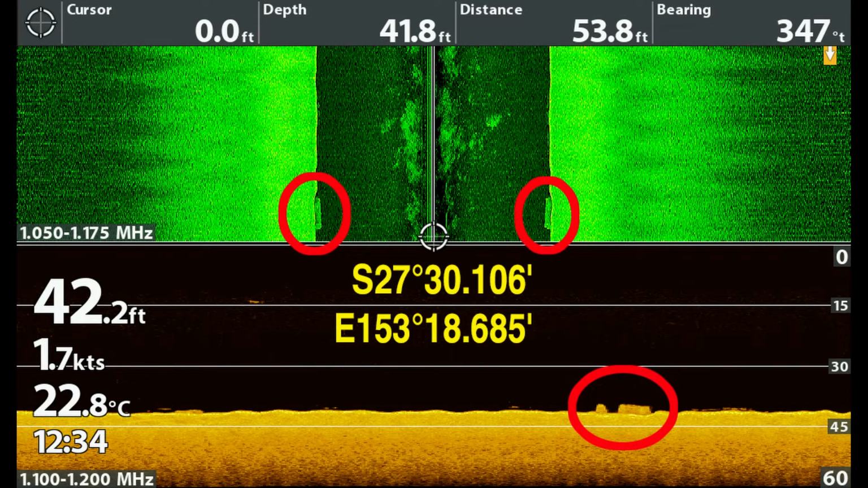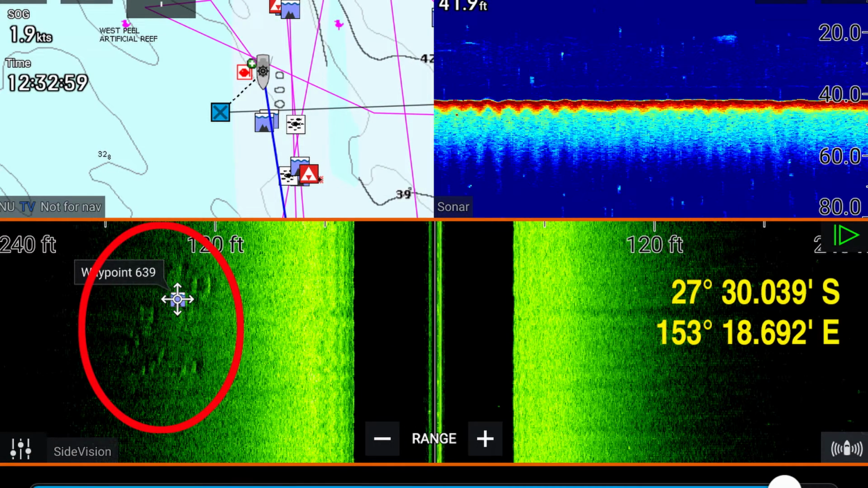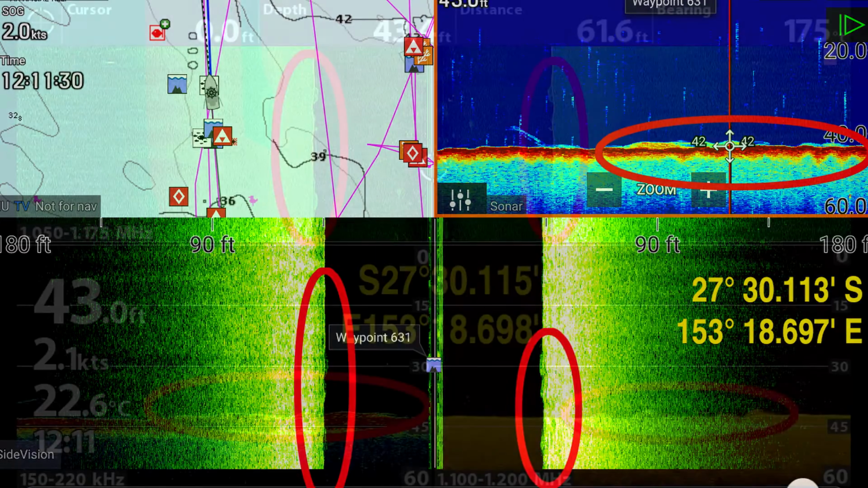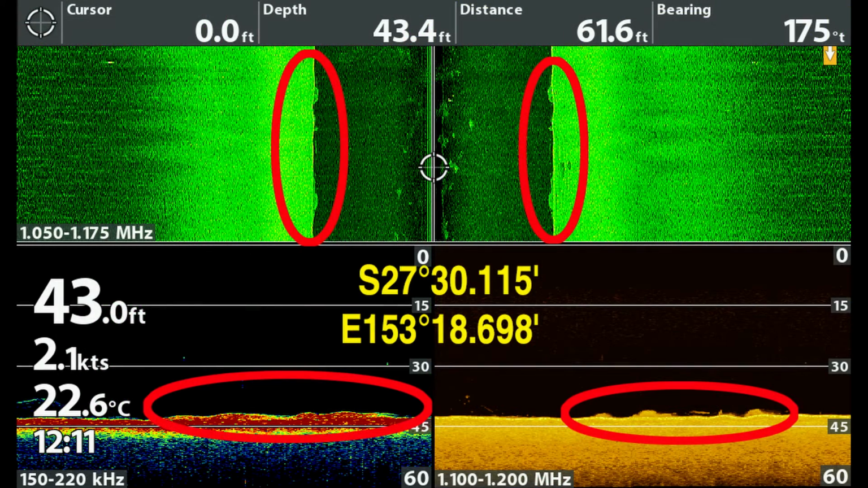Now this one was a bit strange. It was just a relatively small and isolated piece of structure, so I took a snapshot of it. Go back and have a look at that sometime. And that's about it for the ones that I wanted to speak of. There's some more coming up that are just schools of fish or little bits of structure. Obviously these schools of fish don't mean much because they move around, but I put them in just to show you what you can see down there.